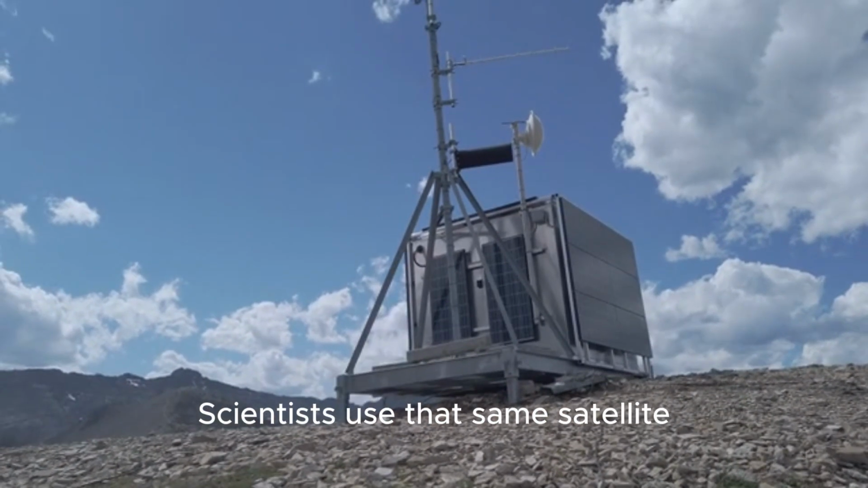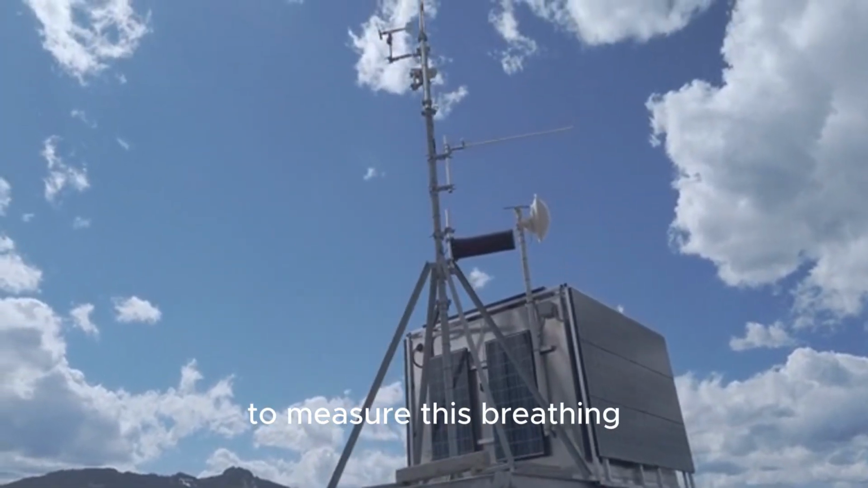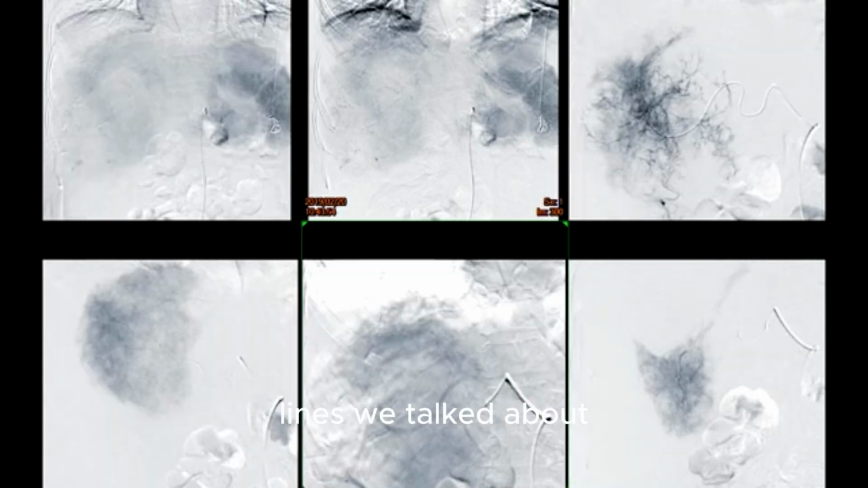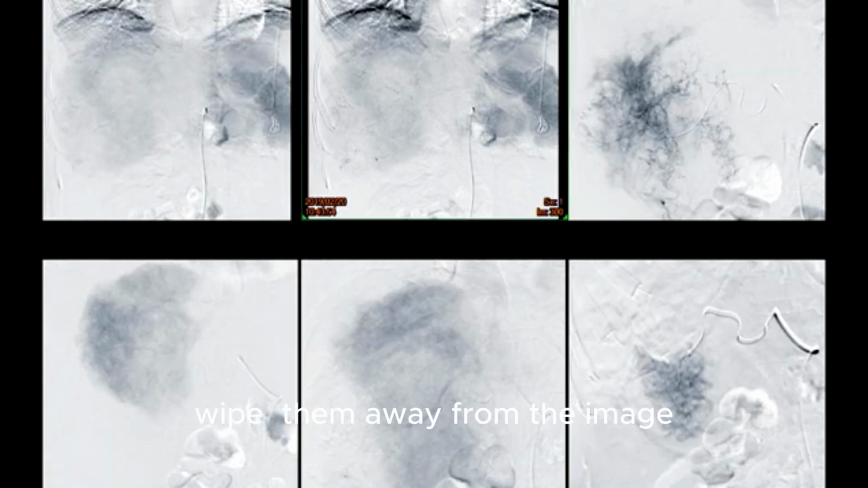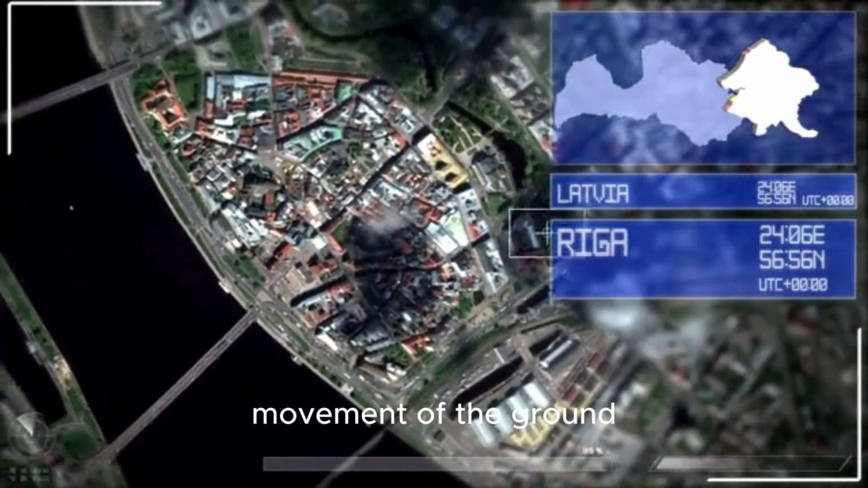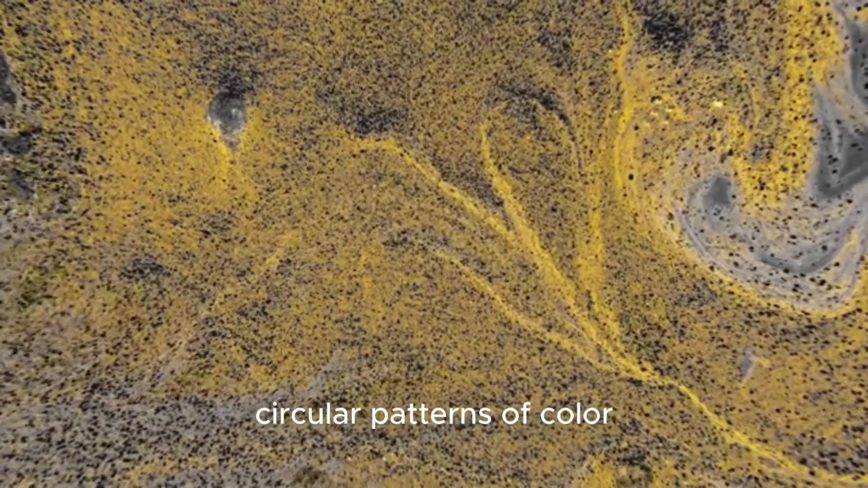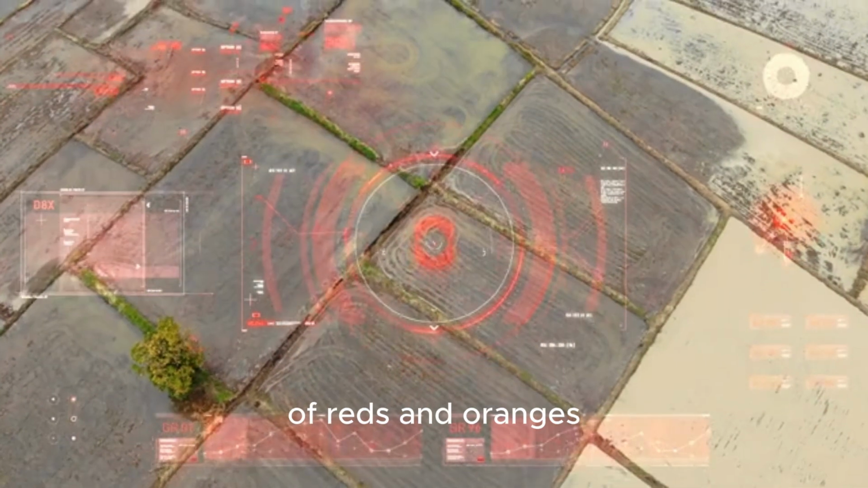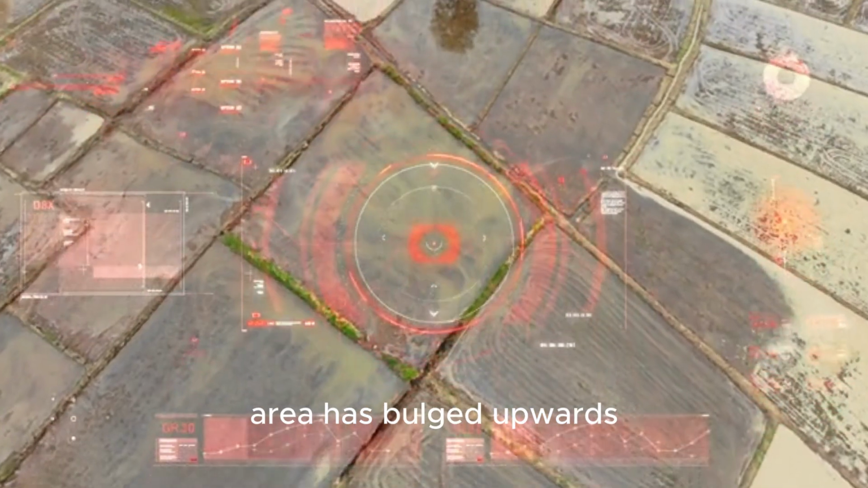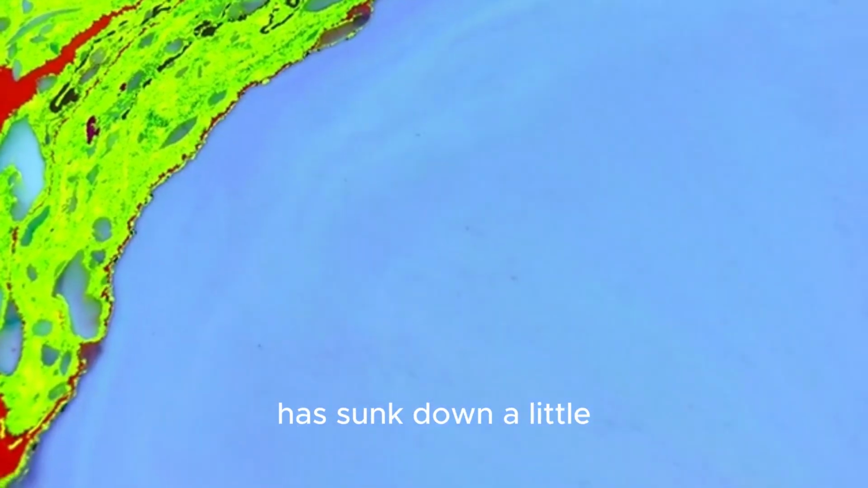Scientists use that same satellite radar technology, which is called InSAR, to measure this breathing. They know how to spot the atmospheric glitches, those straight lines we talked about, so they can digitally wipe them away from the image. What's left behind is the real movement of the ground. Instead of straight lines, they see big, broad circular patterns of color. If they see a bullseye pattern of reds and oranges, it might mean the ground in that area has bulged upwards. If they see a pattern of blues and greens, it might mean the ground has sunk down a little.